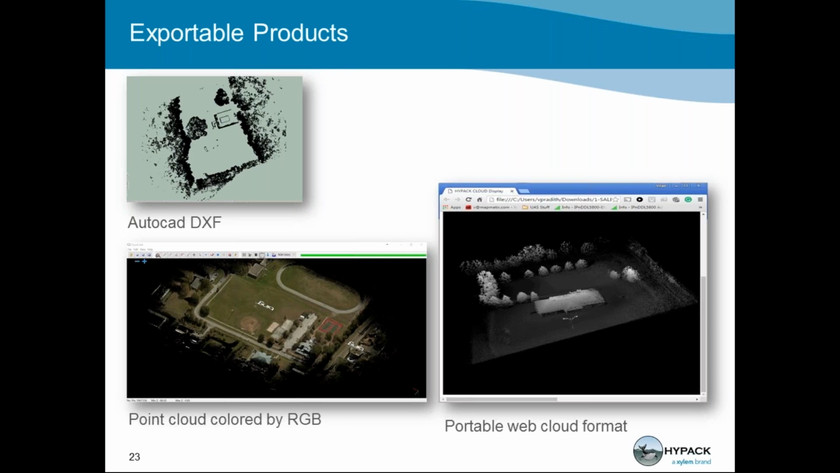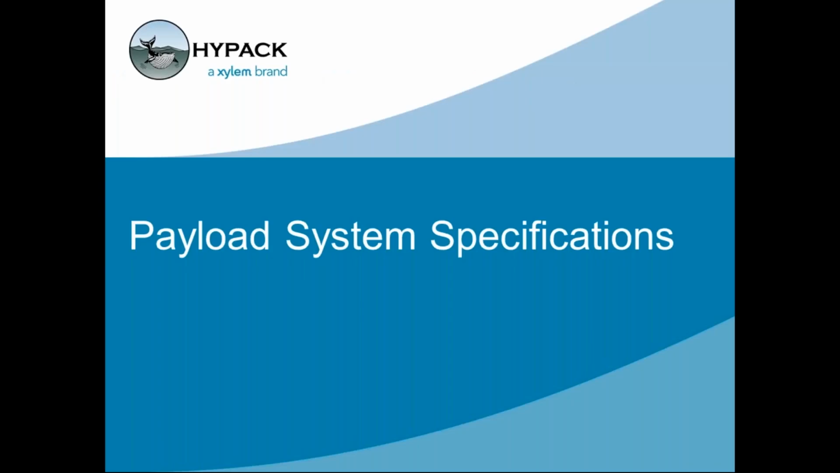A few of our other exportable products are an AutoCAD DXF format, so if you need to continue to do analysis in AutoCAD, and then a portable web cloud format, which simply gives you a browser link so that someone who doesn't have HYPACK can look at the data set just simply using their browser.